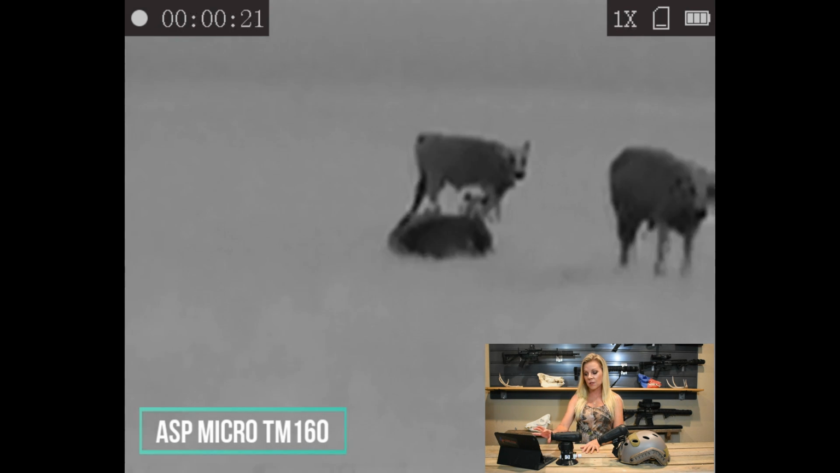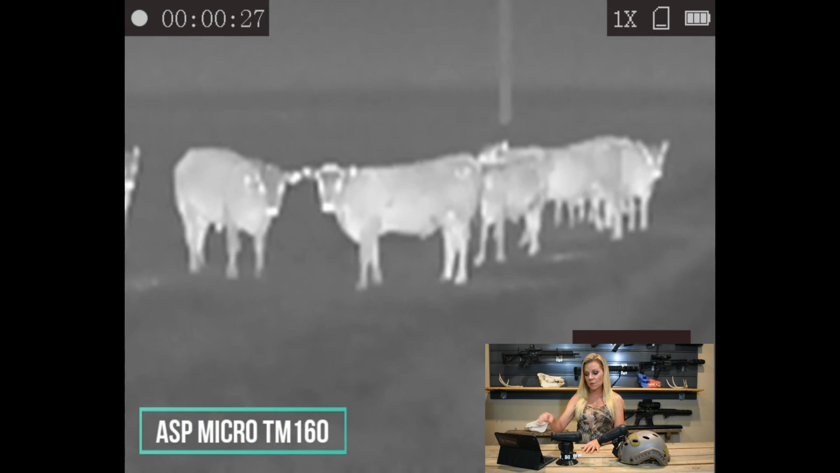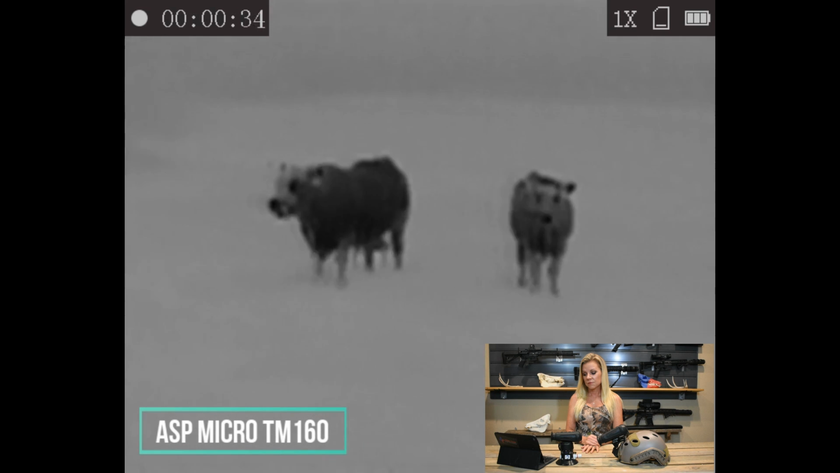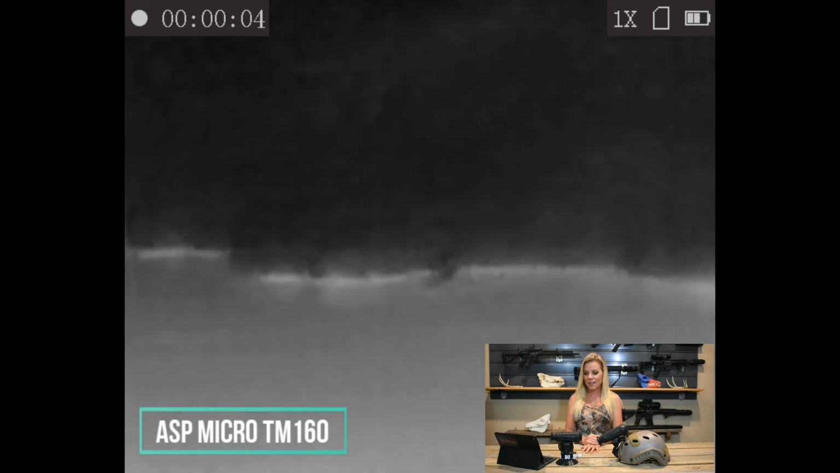Again, if you look at the cows that are closer to us, how much clearer they are. The further away they get, the harder it is to see them. Now Jason thought this would be fun just to try it out on the creek. So he's kayaking.